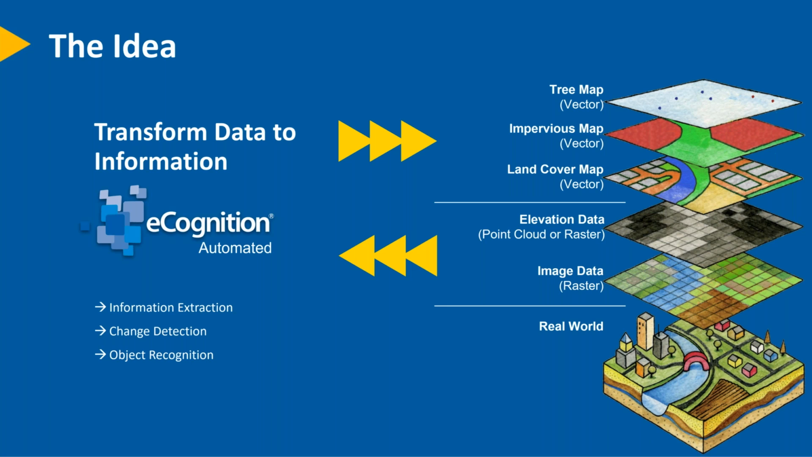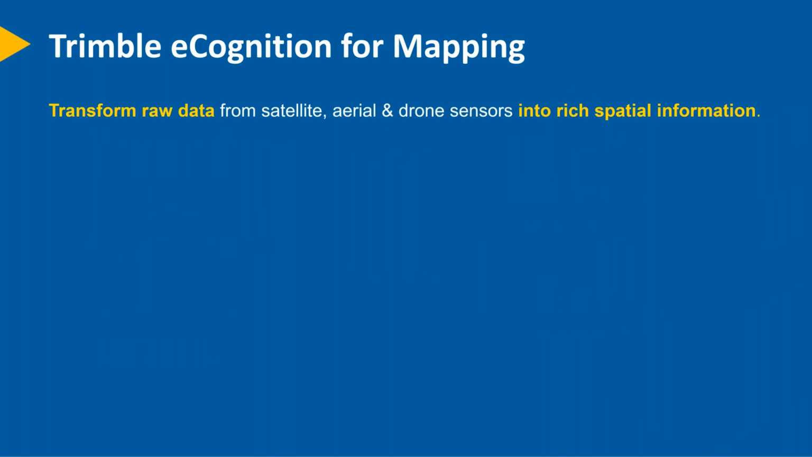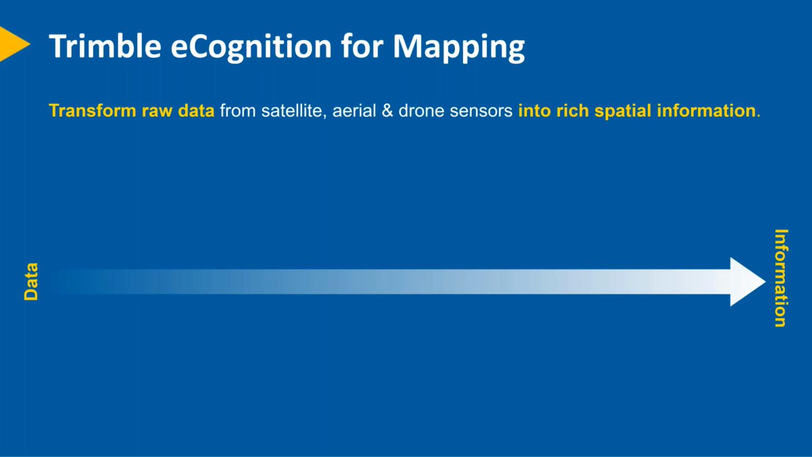Again, Trimble eCognition for mapping. Where does the eCognition software fall into this workflow? So we're transforming our raw data from satellite, aerial, or drone sensors, and we're really turning this into rich geospatial information. But where does all this happen during the lifespan of your project or your data?